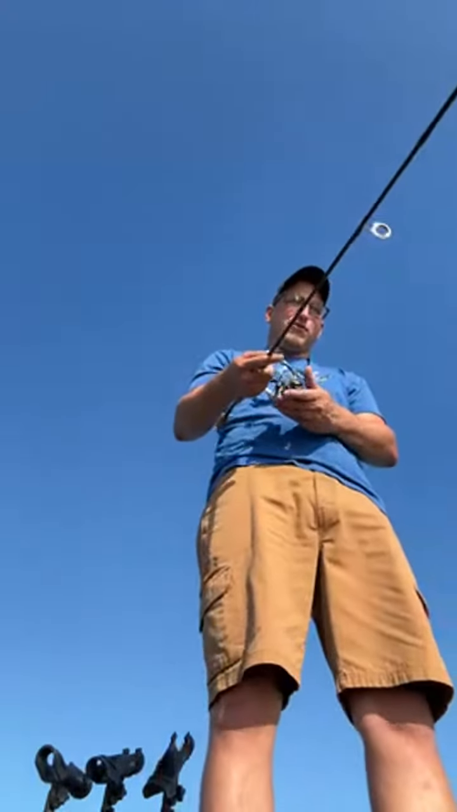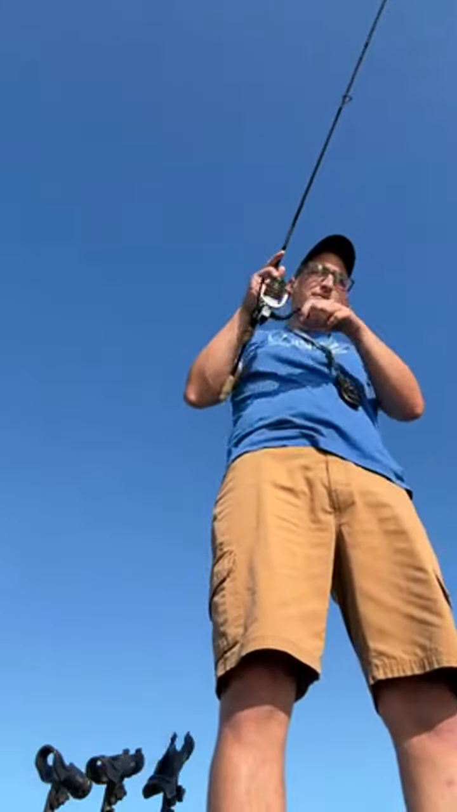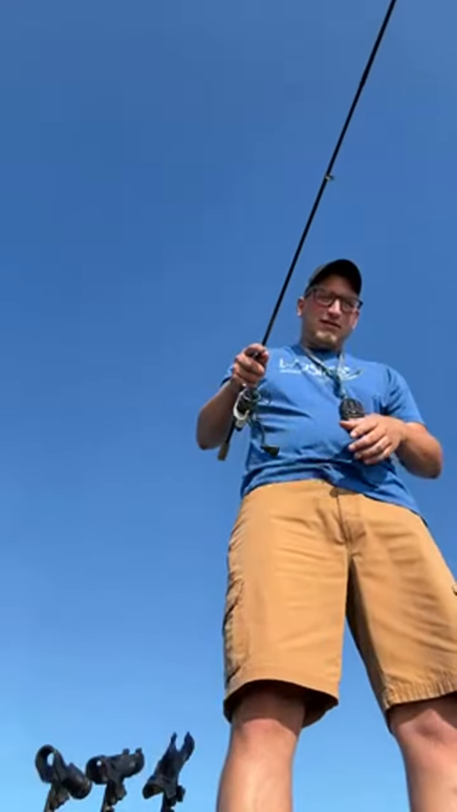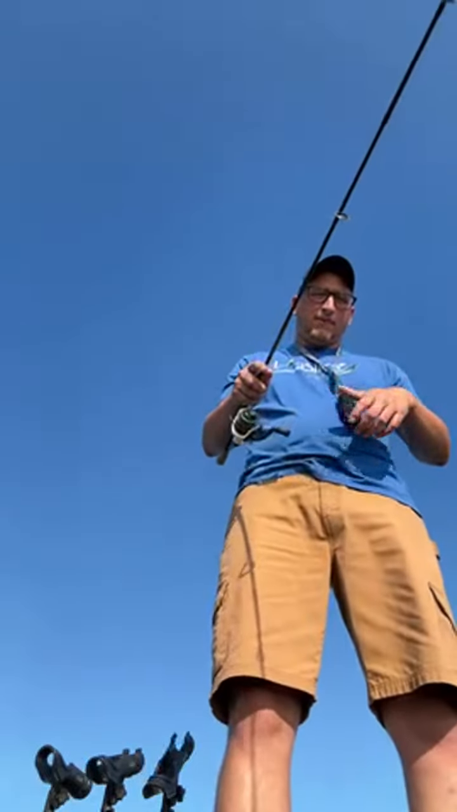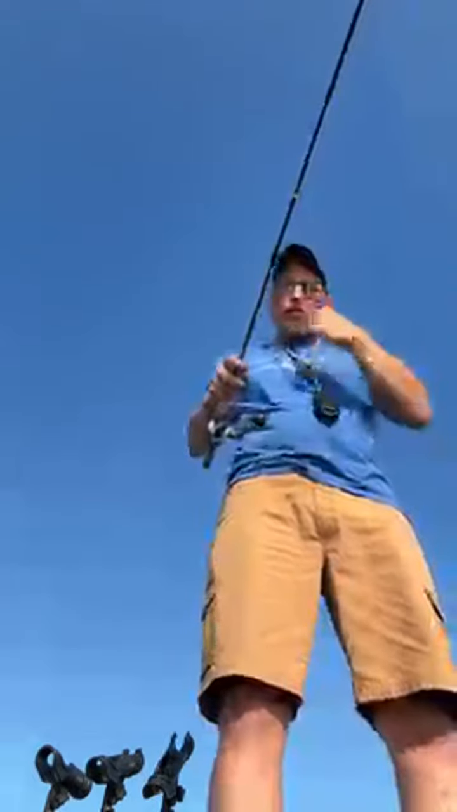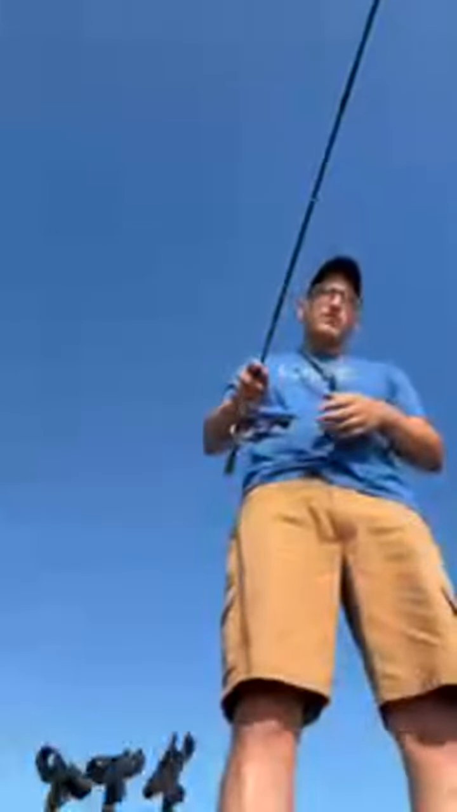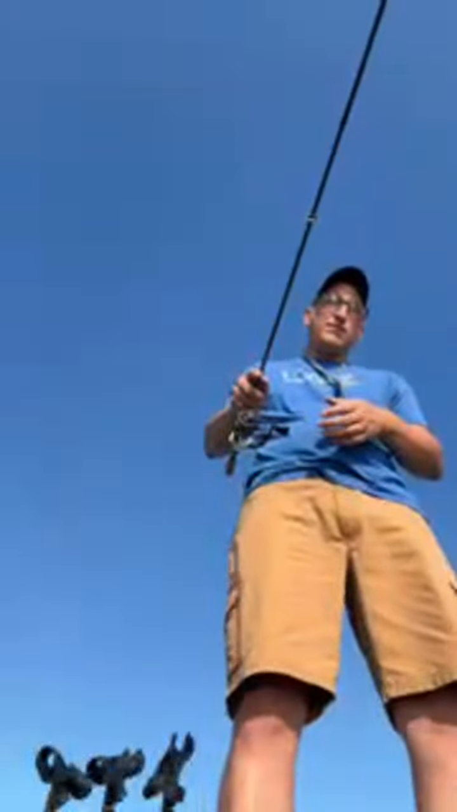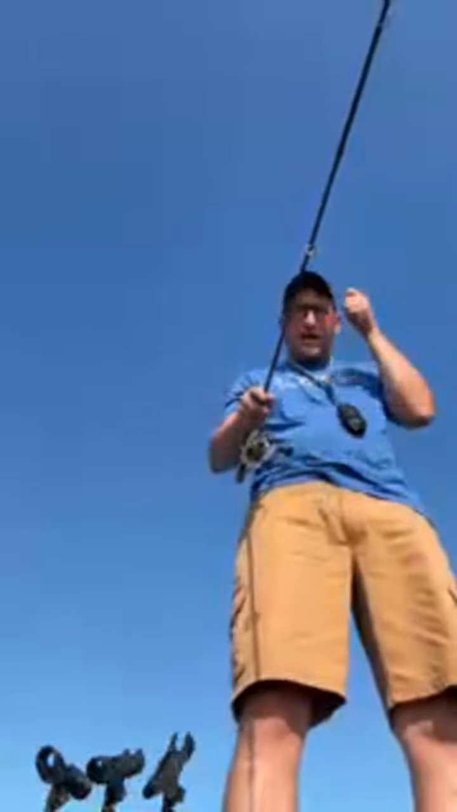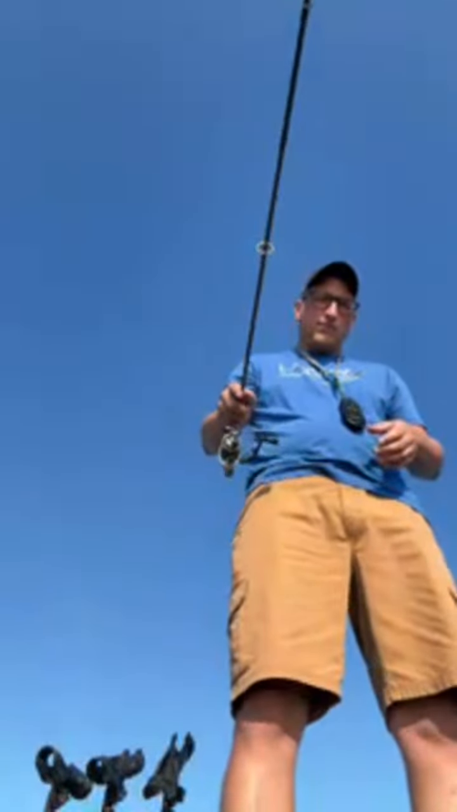Honestly, I need to stop watching the screen because by the time I see him come up to it on the screen. Oh my gosh. They're just bumping it from underneath. They're not hitting it. The first one I caught before I got it on my GoPro, the whole thing was down his throat. Like he wanted it that bad. I need just like a little stiffer rod so it doesn't have as much flex when I'm trying to set the hook in this deep of water. Probably another problem.